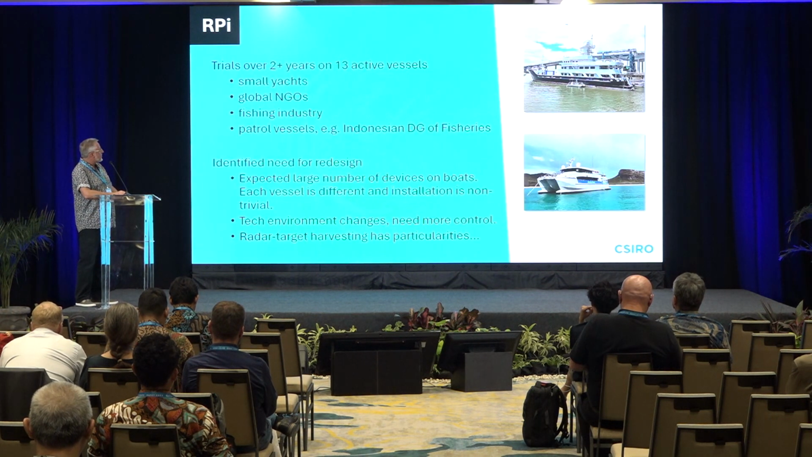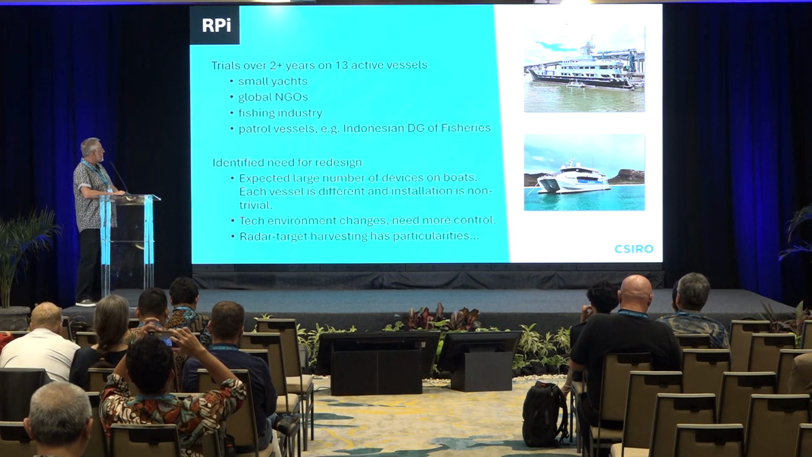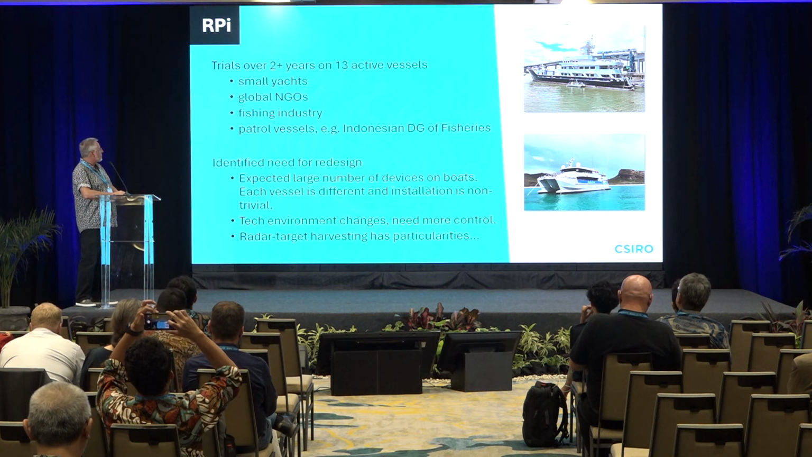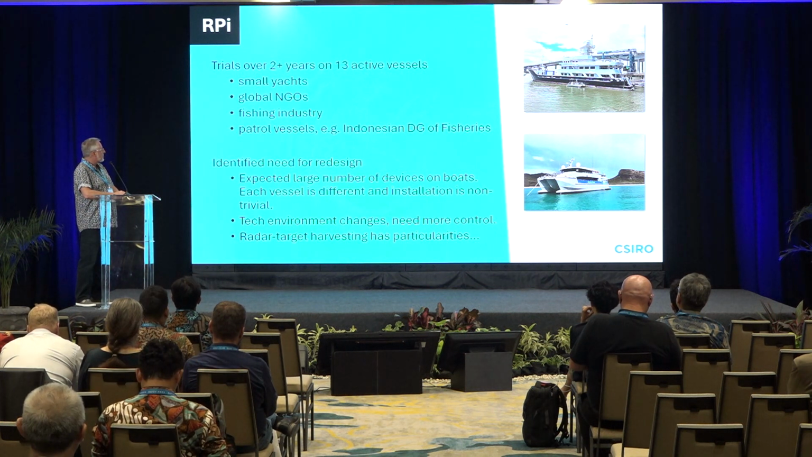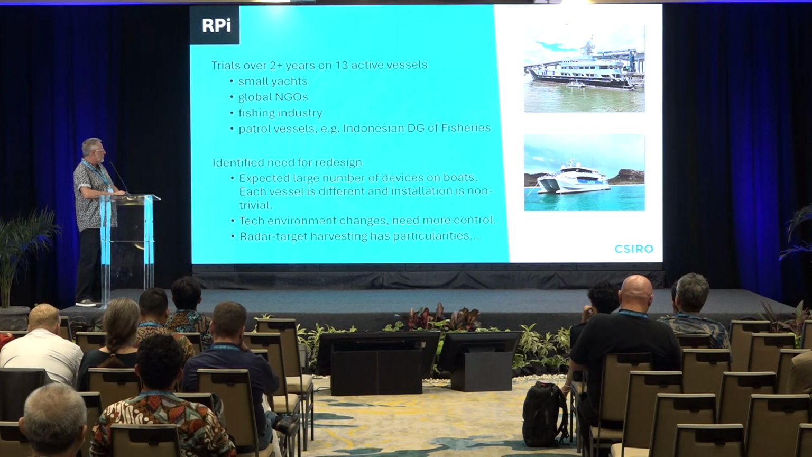We trialed the system over more than 2 years on 13 vessels. They ranged in sizes from small yachts to larger ones. We had 3 installations with the Indonesian Directorate General of Fisheries on their patrol vessels. But we did identify that there was a need for redesign. We thought we could install the system on a large number of boats.